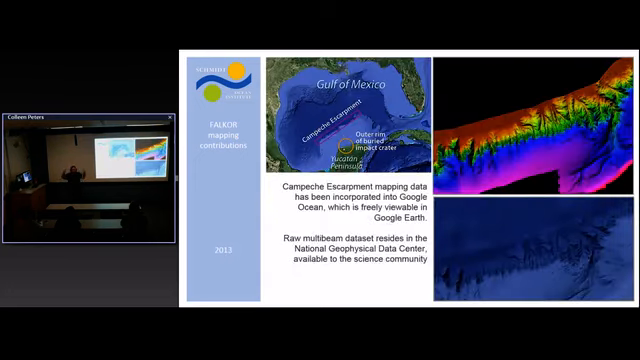And then our first science cruise of 2013. 2012 was sort of our commissioning sea trials year, if you will. 2013 really started the official science cruises. This was the Campeche Escarpment Cruise, and this was the first set of multibeam data that was made available in NGDC and then also in Google Earth.